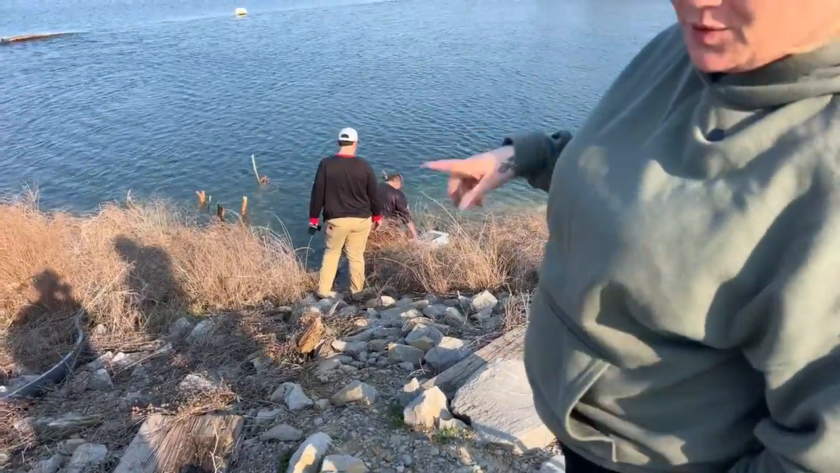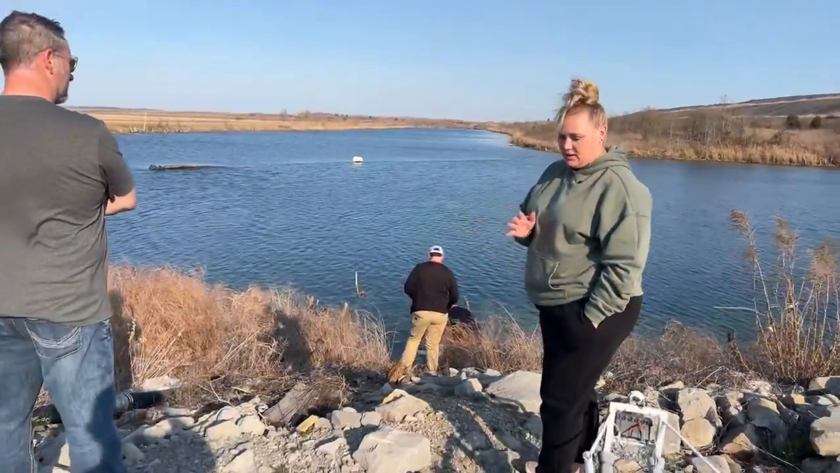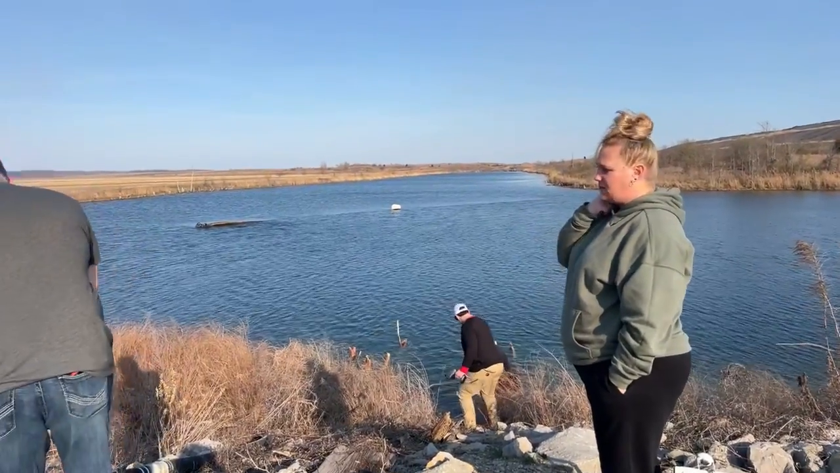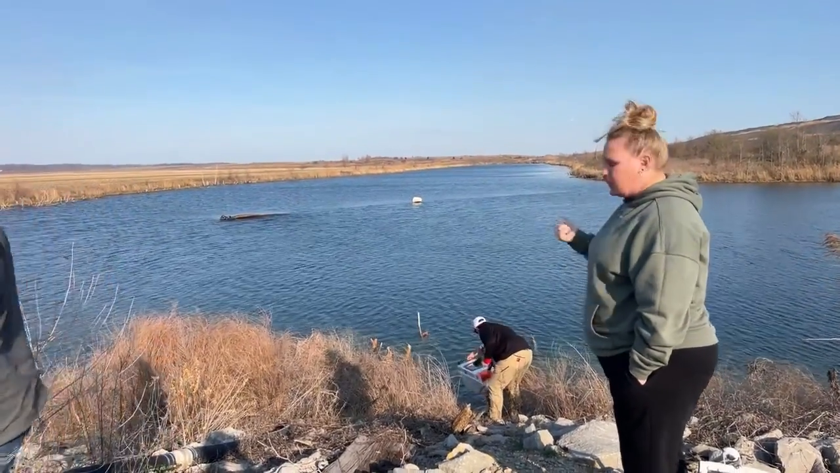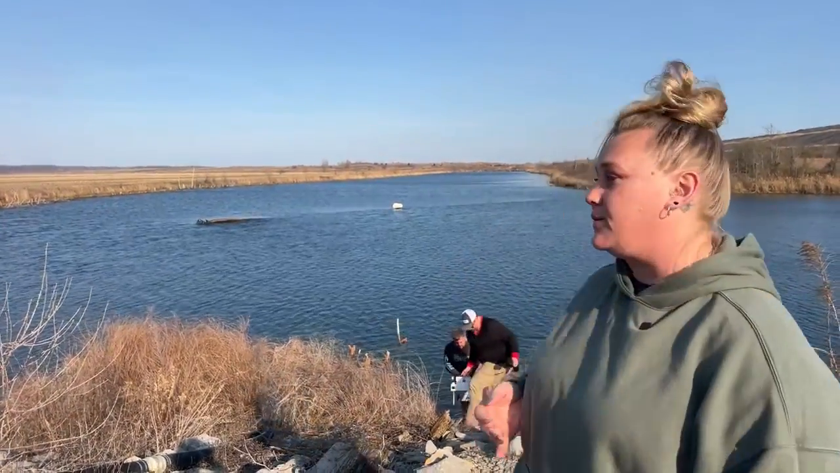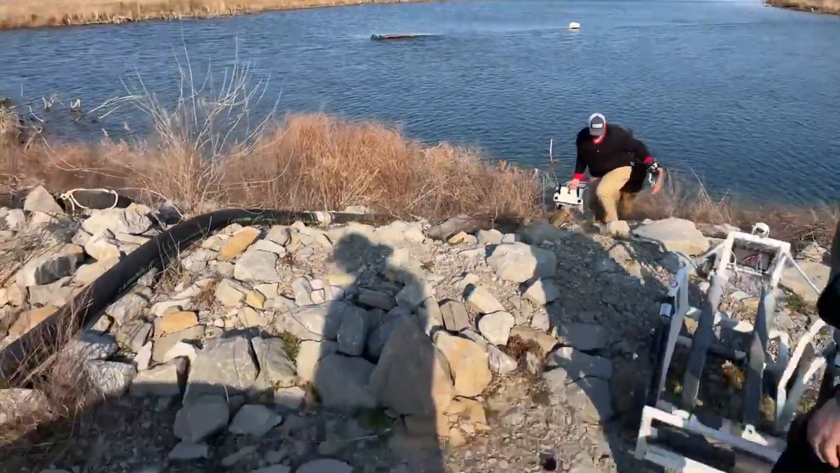They are pulling the little buddy out right now. Again, we watched everything we could on the phone through the Bluetooth transmitter. Once we get this out, we record everything on it, so that way we can go back and review it all.